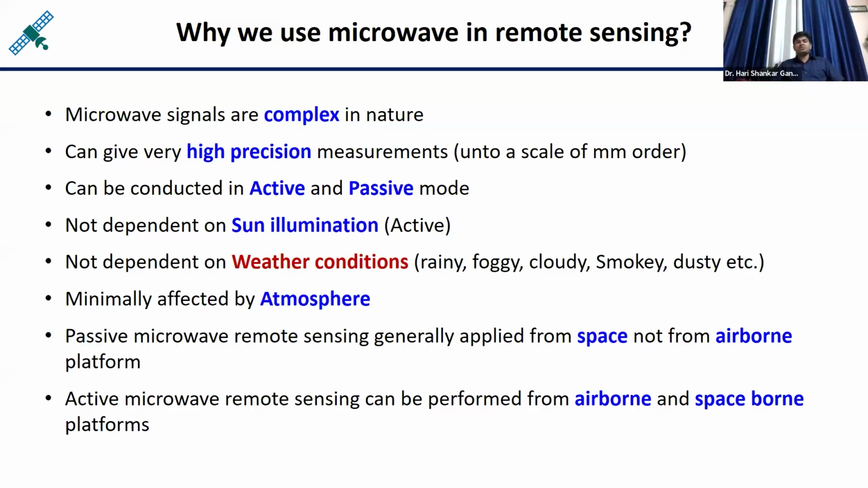And active microwave remote sensing can be performed from airborne as well as from the spaceborne platform, because active means the sensor has its own source of energy. So it doesn't matter whether you are sending these signals from the air platform or the space platform. So in both the cases, active remote sensing can be applied. Okay.